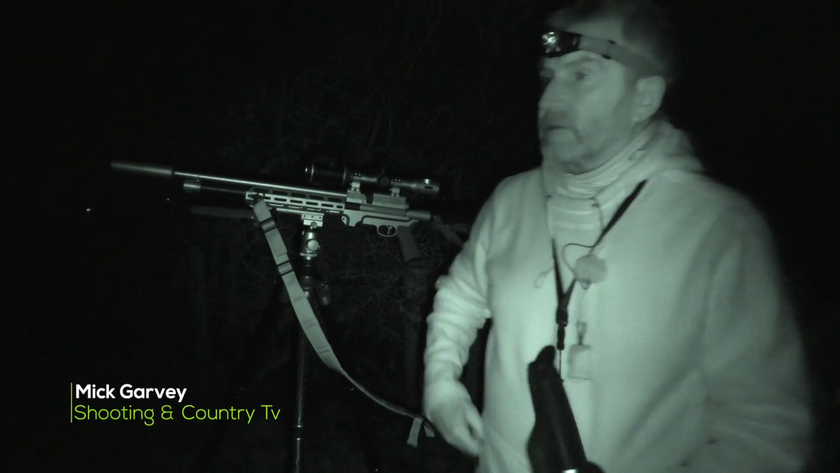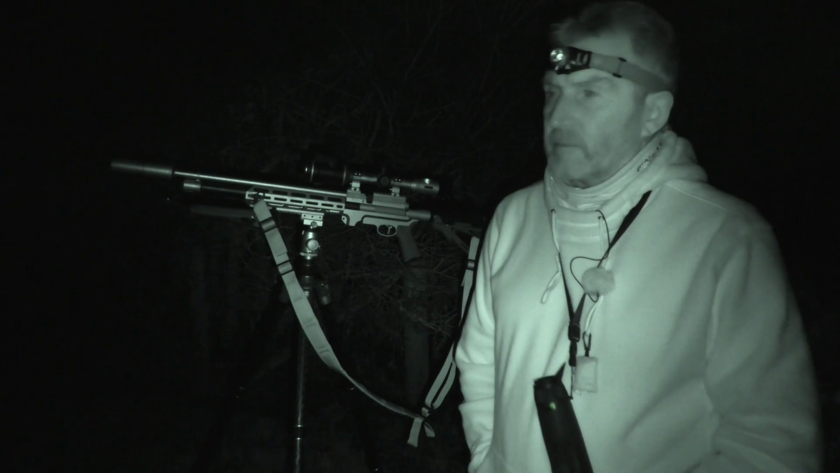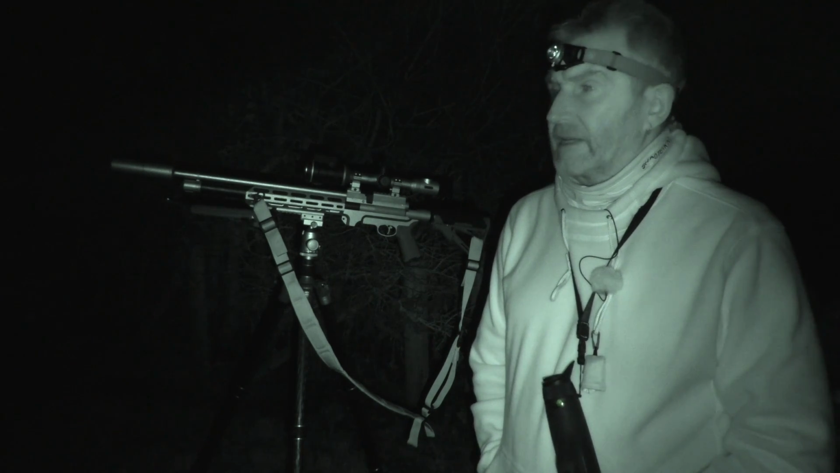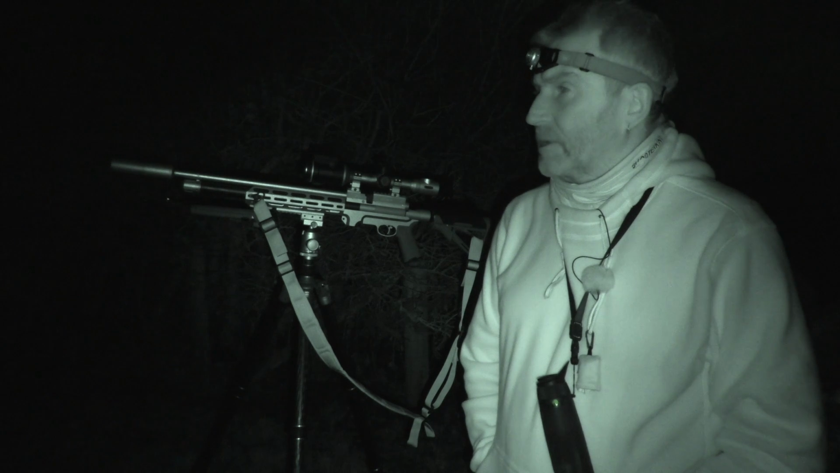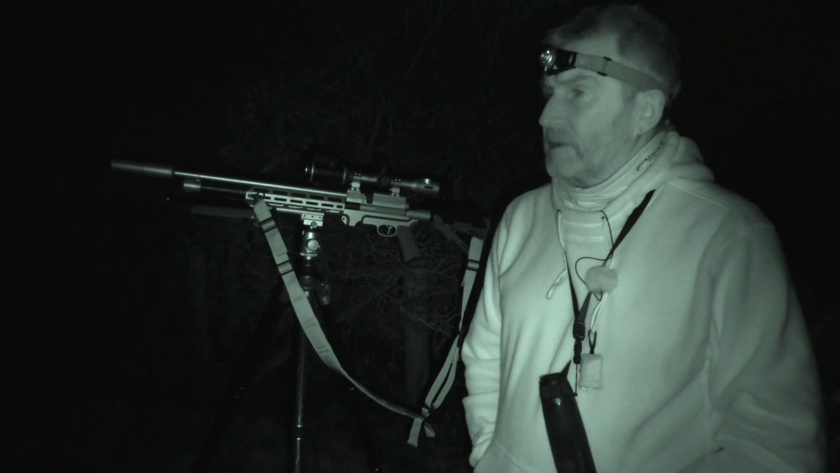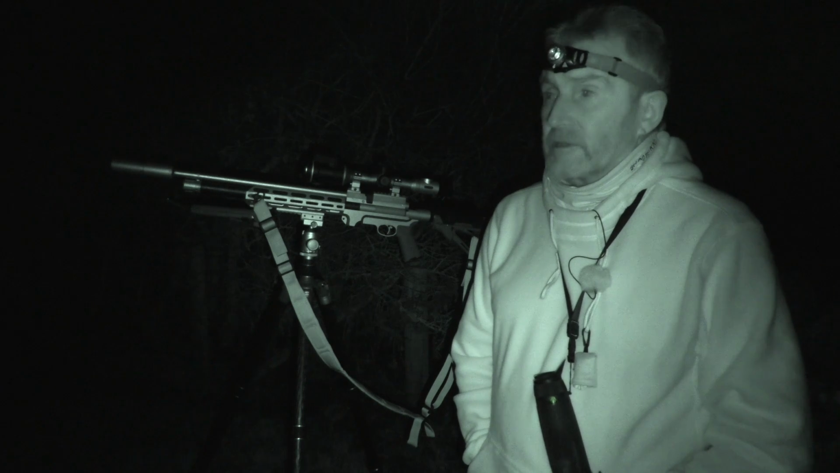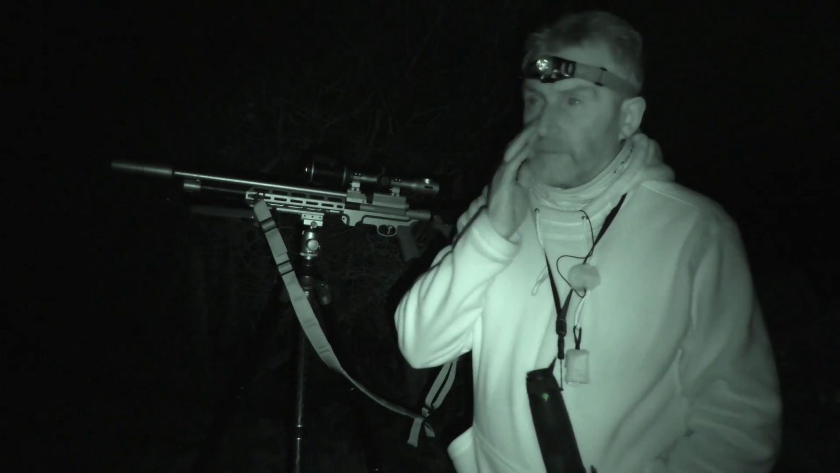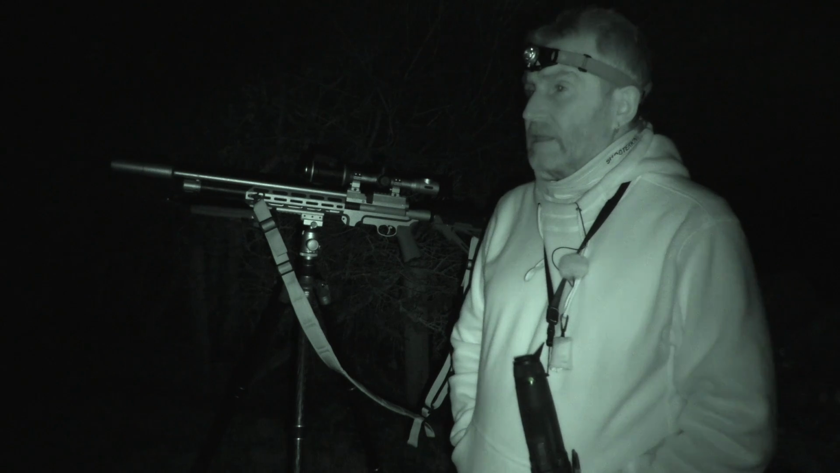Right, just scanning around, see what's available. We're back on a permission we've been onto before. It's a bit of a secretive place. We can't really relate its position to you and its name, but suffice to say it's a bit of a rabbit haven. We've had quite a few from here in the past, and we're back here again because the rabbits have started overpopulating. So we're here with the S510 Tactical.